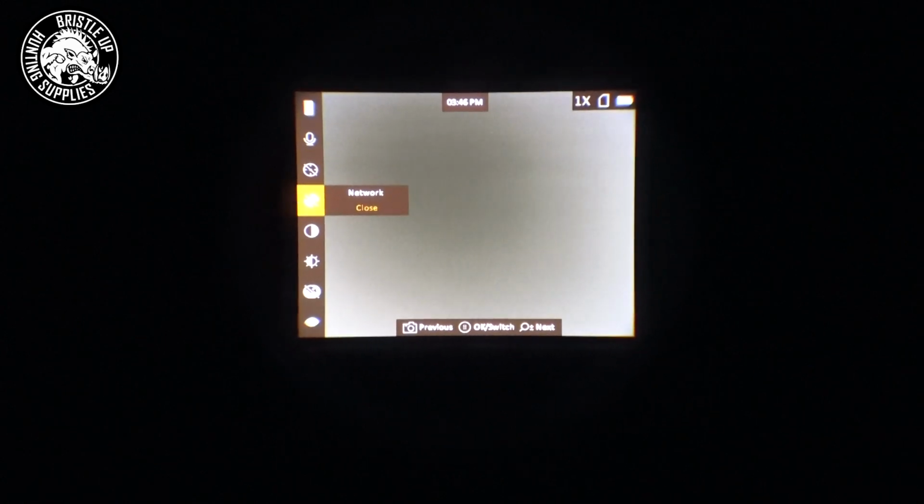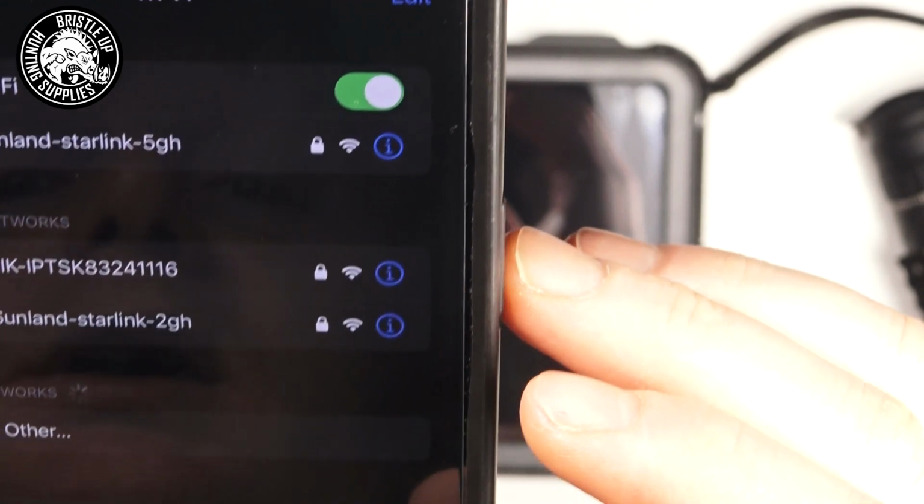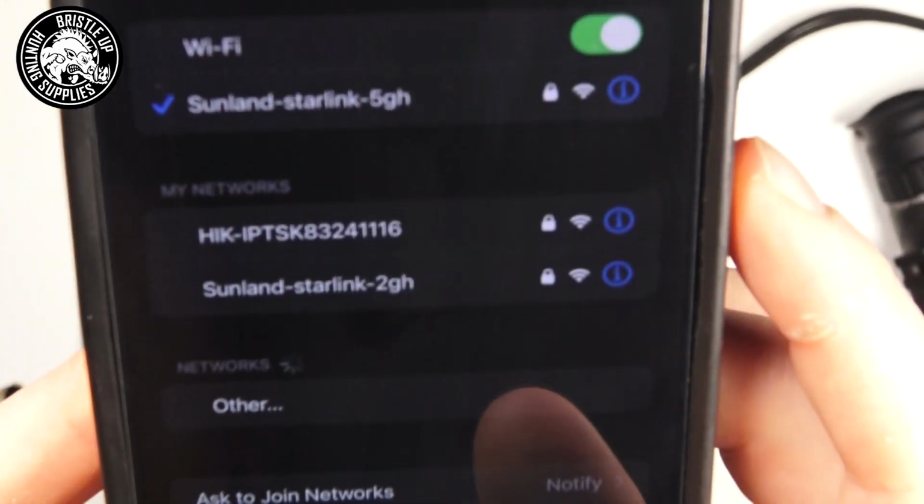Now, we can see the network option there. Now, we want to turn that to hotspot. Now, if we press the center button, it will turn hotspot on. So now it'll be discoverable by your phone or tablet. So we'll go to our Wi-Fi here, and you'll see Hikmicro there.